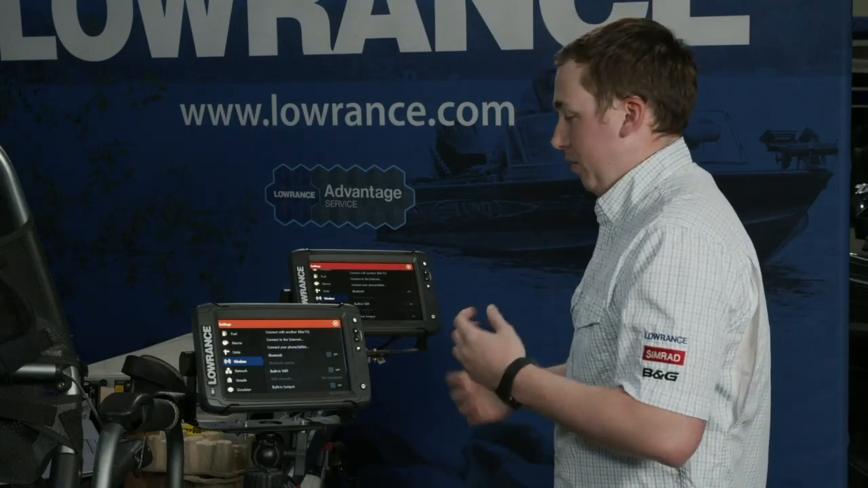So if you've got, again, that 18, 19, 20-foot bass boat or walleye boat, and you've got a display all the way up at the front by the trolling motor, and another one back at the console, you can actually wirelessly, without any Ethernet cable or anything between 2 Elite Ti2s, share your sonar data, any chart cards, or any waypoints you have directly from one to the other.